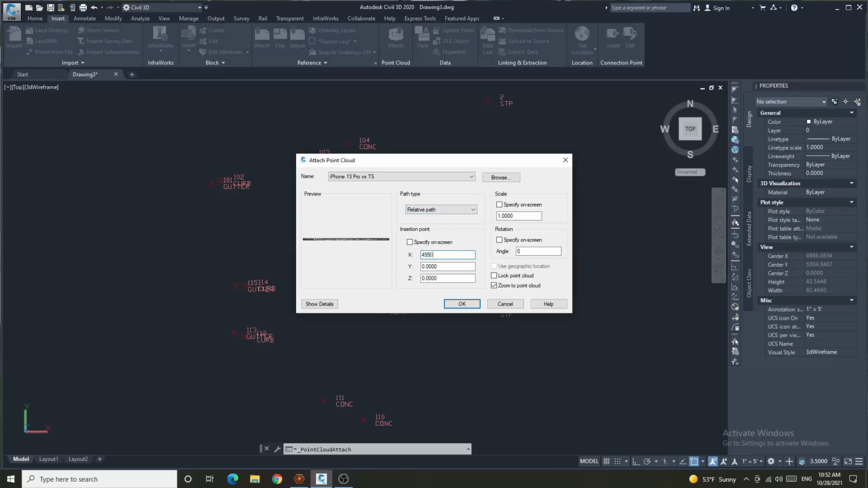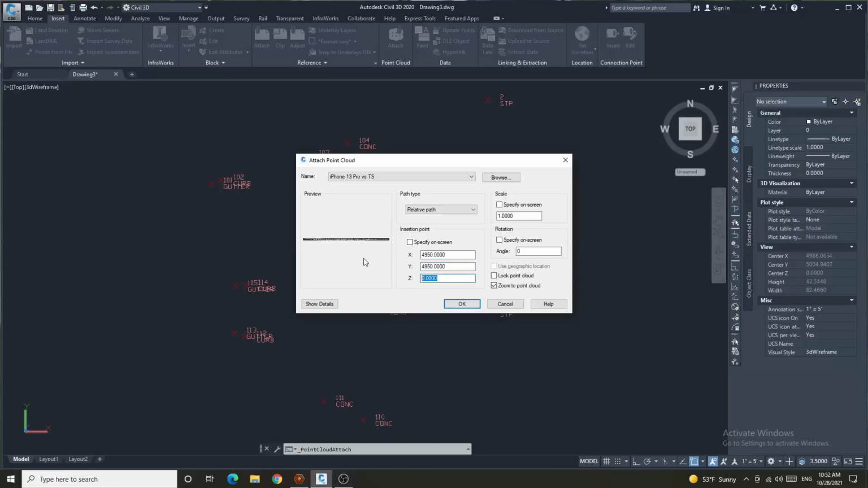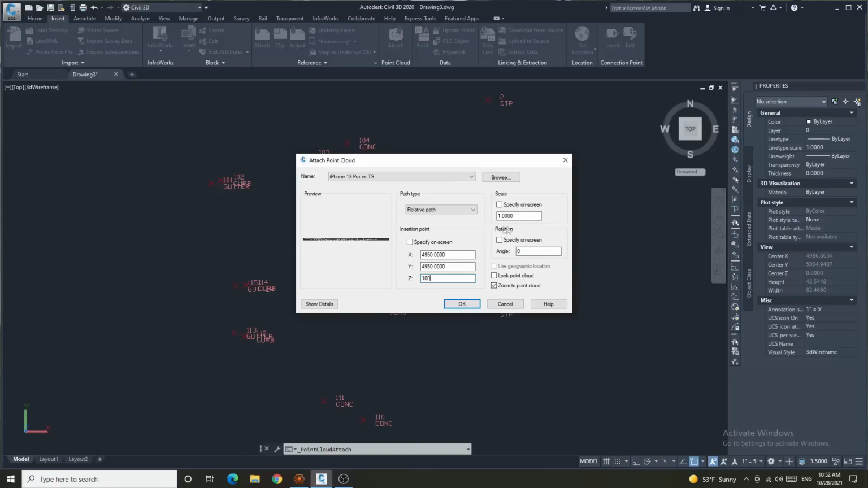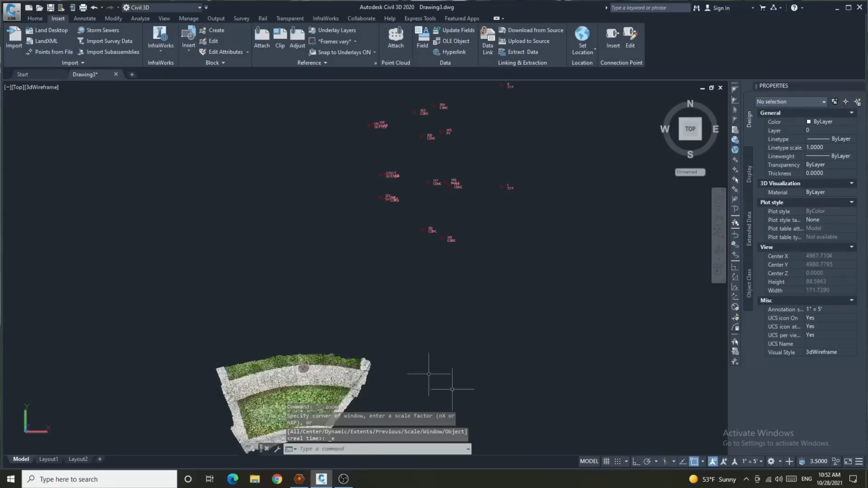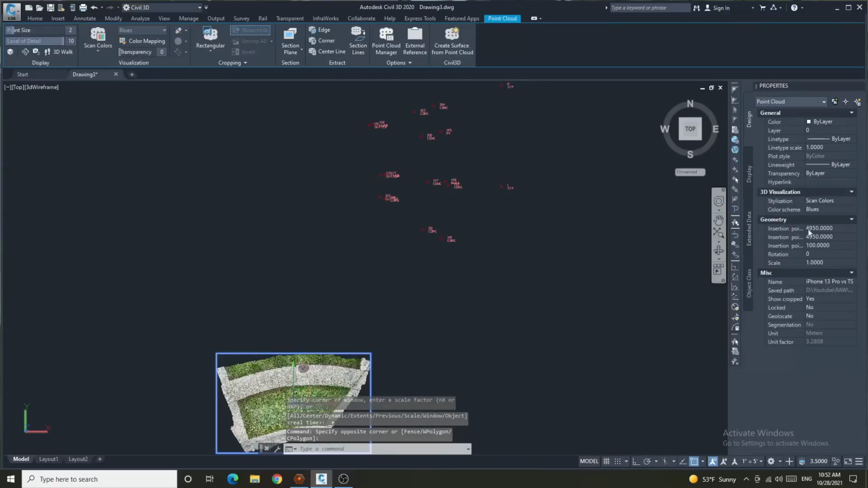I'm going to just do 4950 because 5000, 5000 is where the site is located, so I'm going to move it 50 feet off of that site. 4950. Elevation, I'll just set this to 100 because that was the elevation of our assumed coordinate system. The scale, we'll keep it set to 1 because we don't want to rescale the point cloud, and the rotation, we'll keep it at 0. And we'll hit OK. And there we go. Point cloud is here. If I select it, you can see the insertion point 4950, 4950, elevation 100, 0 rotation, and scale of 1.